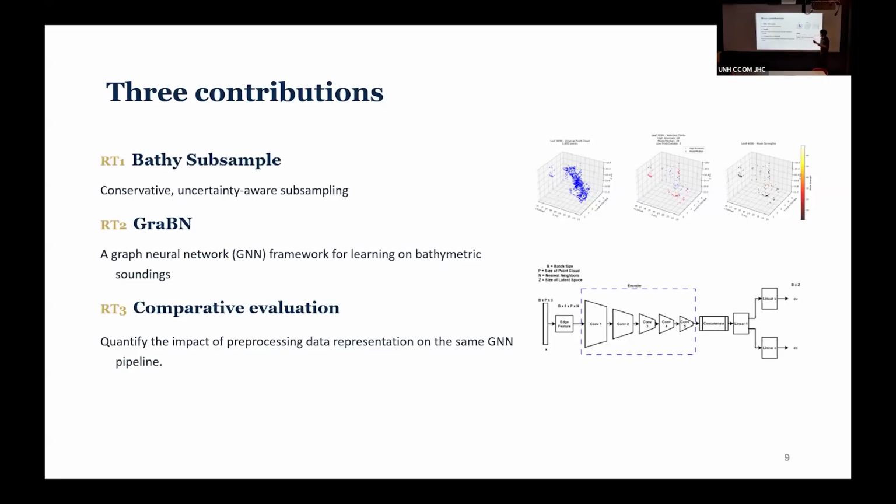So these are the contributions to my paper. I would like to start with Bathy Subsample, which is going to be a conservative, anomaly-aware subsampling algorithm. And the idea is, how can we still have the benefits of the grid, which is the reduction of the amount of data points that we have, but at the same time limit the amount of artifacts and the amount of structure that we add to the data. So this idea came where we work with the points as a point cloud, and we consolidate them in an intelligent way that I'll explain further on. And we're able to have a subsampled point cloud that we're able to work with and make our problem tractable.